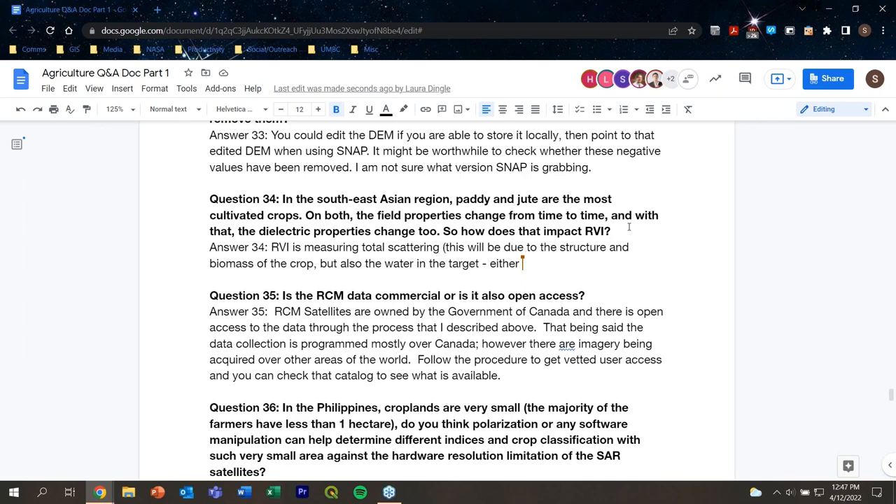Okay, it's Heather. So let me try to answer that question as well. If we think about RVI, for example, RVI is capturing the total intensity, the total amount of energy that's being scattered by the target. The total amount of energy will be due to many different things, including the amount of biomass, the structure of the crops, and the water or the dielectric properties of the canopy itself, as well as the soil. So you can think about RVI as sort of capturing all of those.